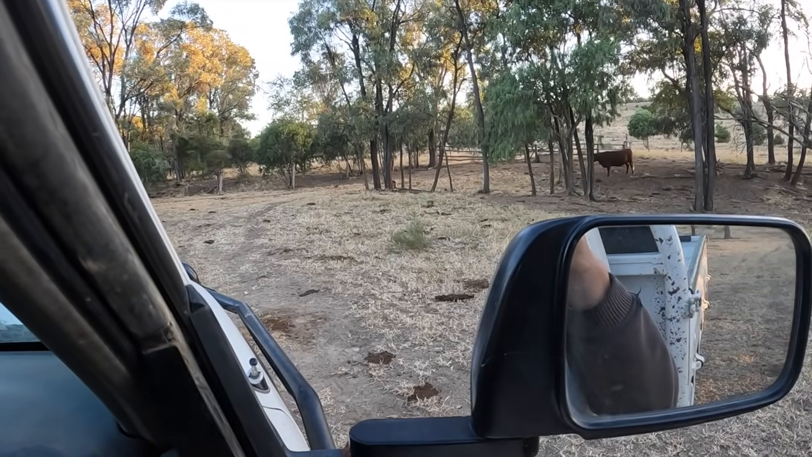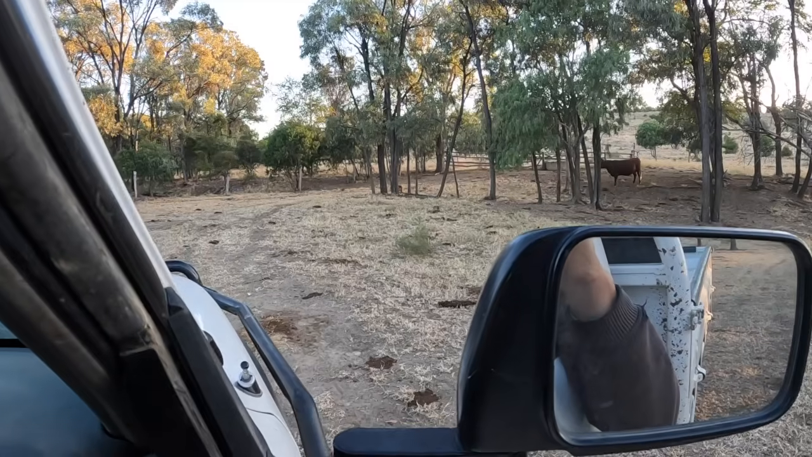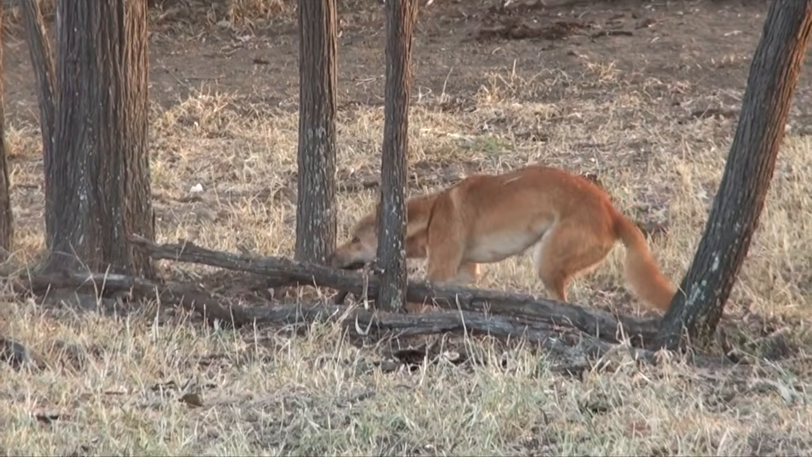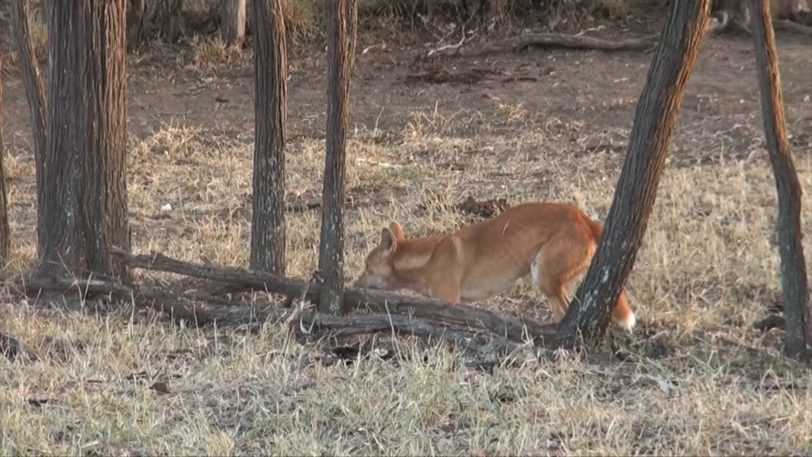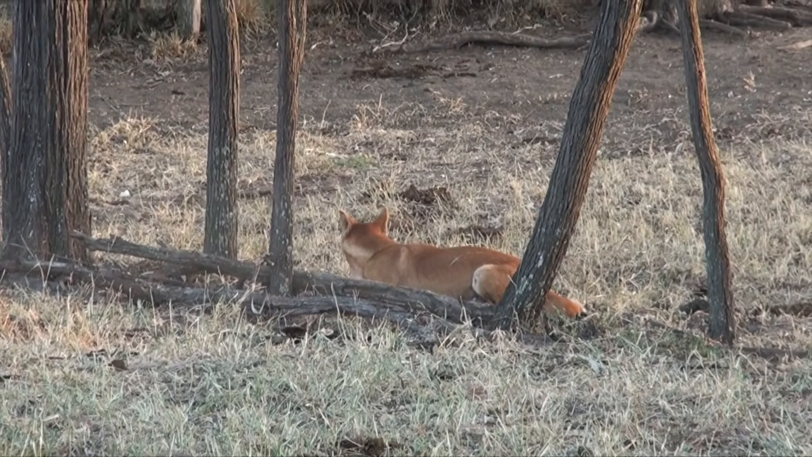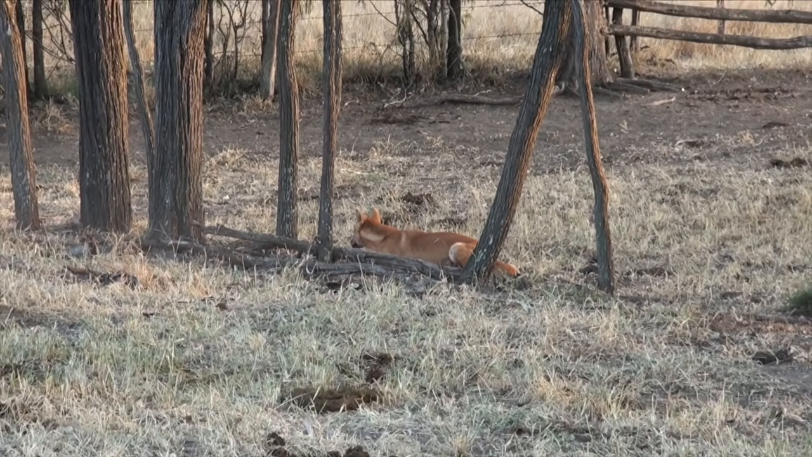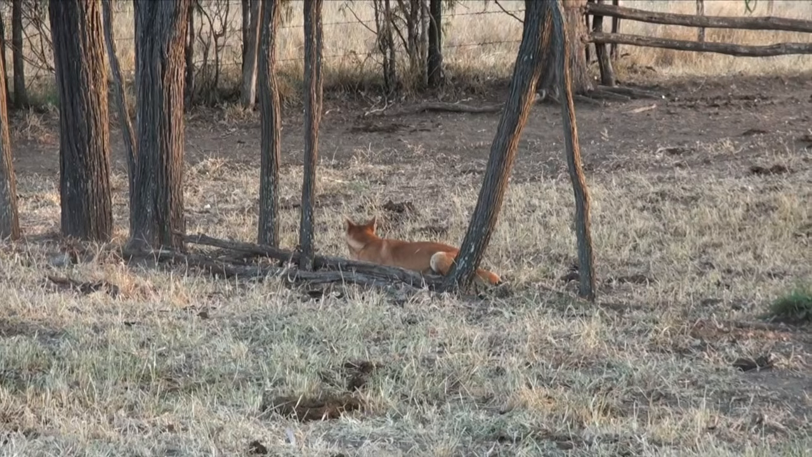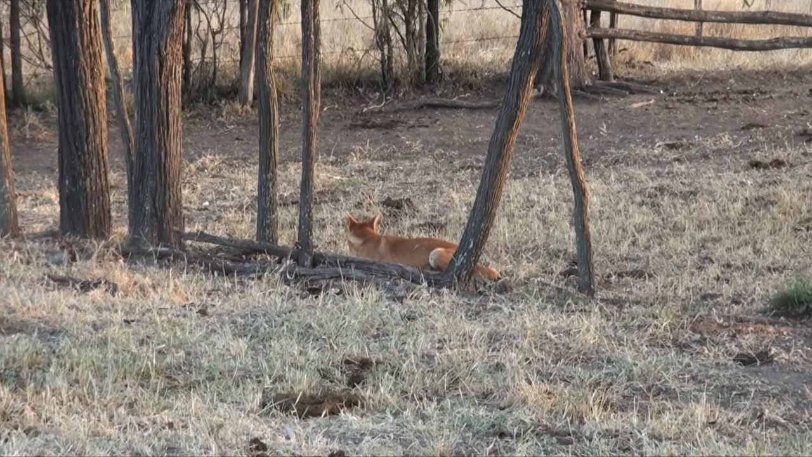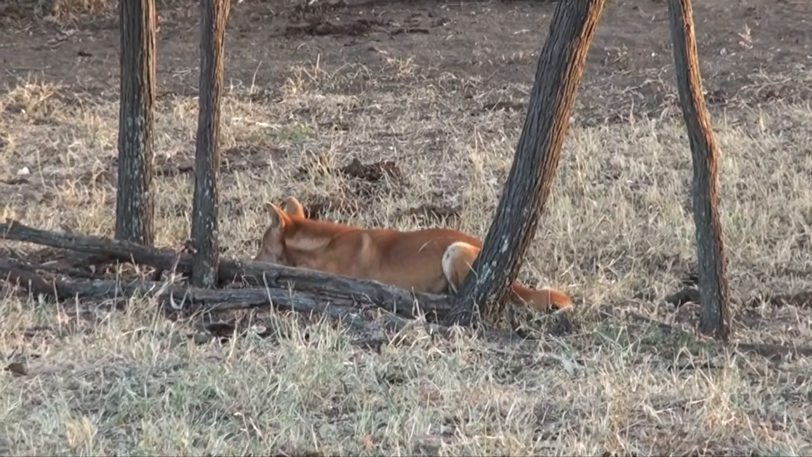Well, my efforts last night paid off. We got a dog in the trap here near the tree. What I did is I put a bit of blood from that bitch the neighbour shot last night on a stick there, and this will be her mate. It's a male, I'm pretty sure. So this worked really good.